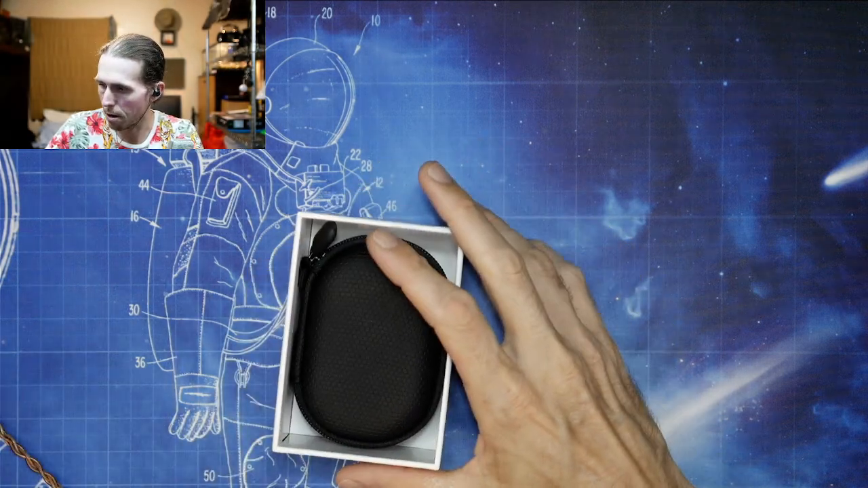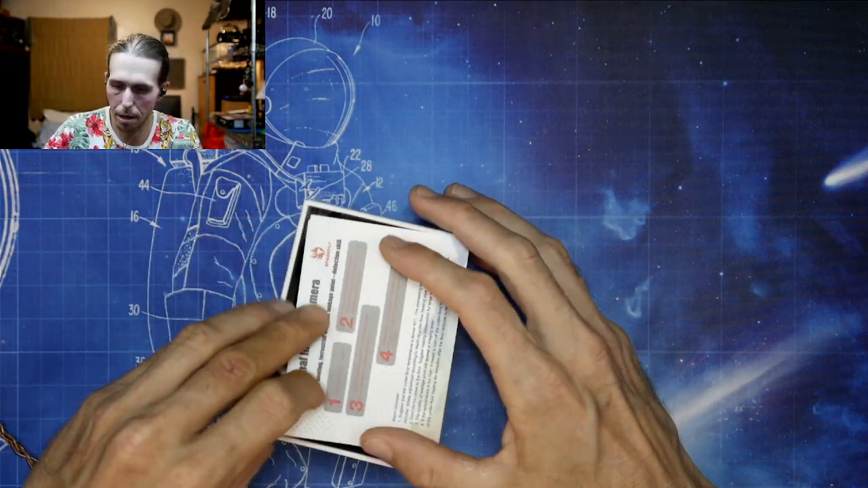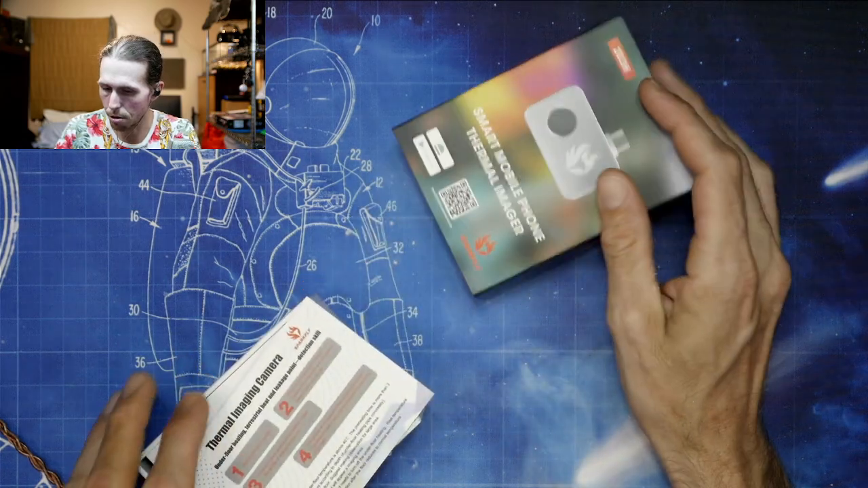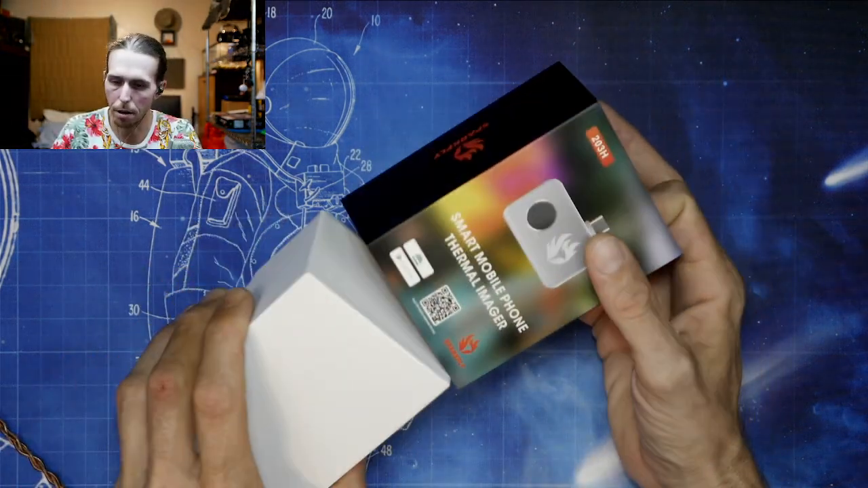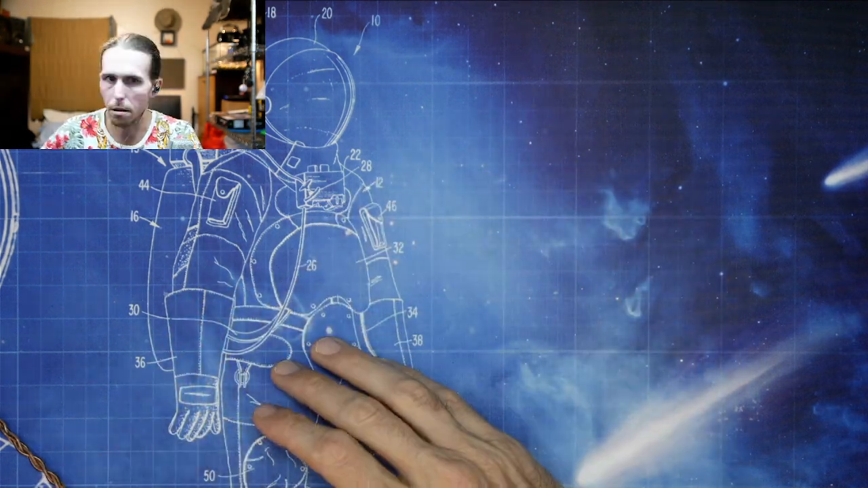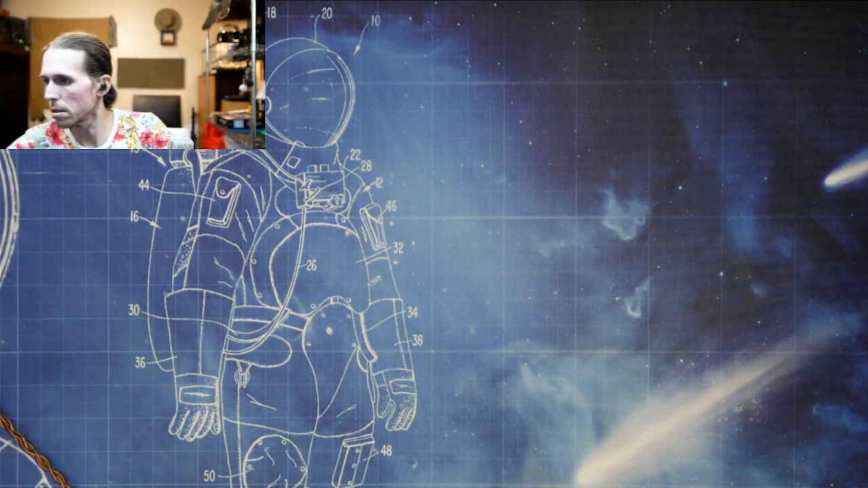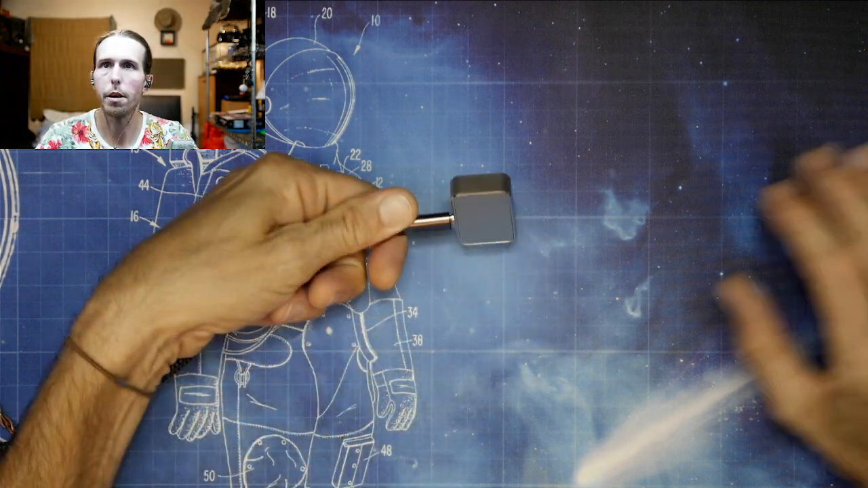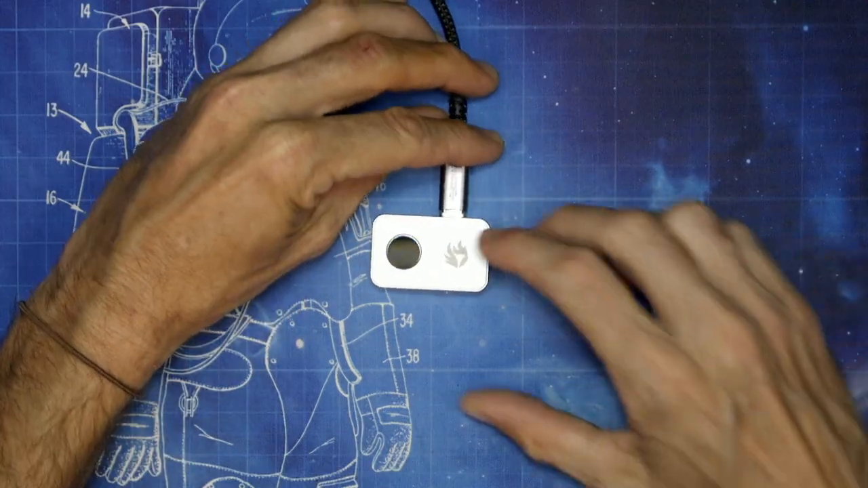So anyway, I won't demonstrate the app on my phone. Actually, I guess I could do that, but I'm not going to because I already have it set up on my desktop here. One of the cool things, let me grab it real quick. So here it is right here. I have it plugged in. Let me just zoom in here a little bit.